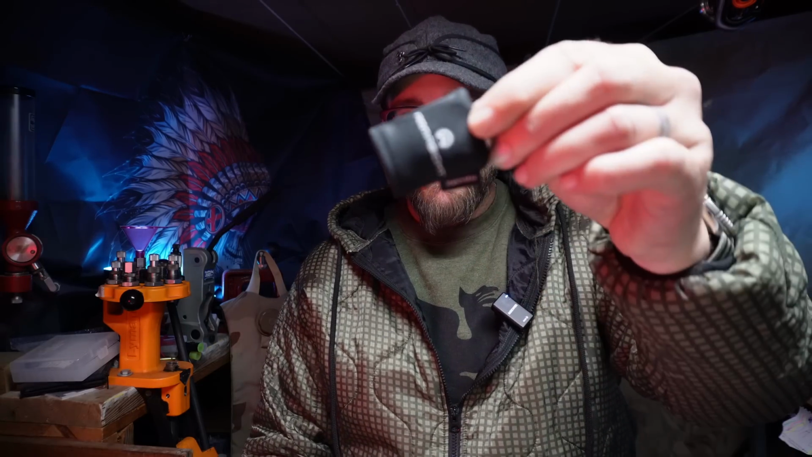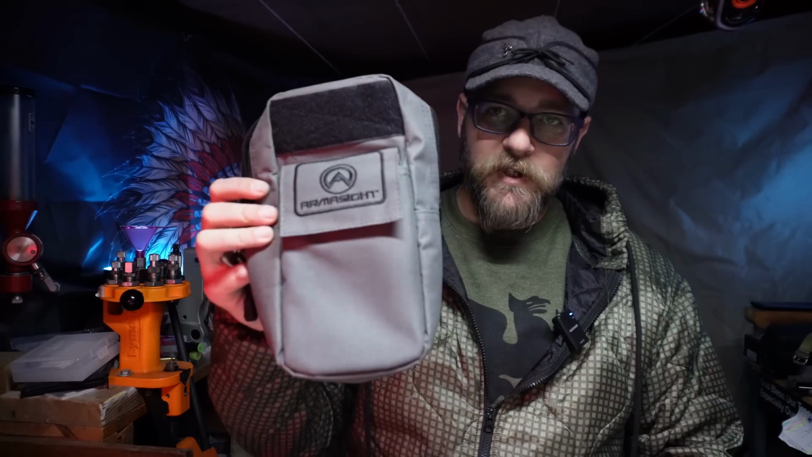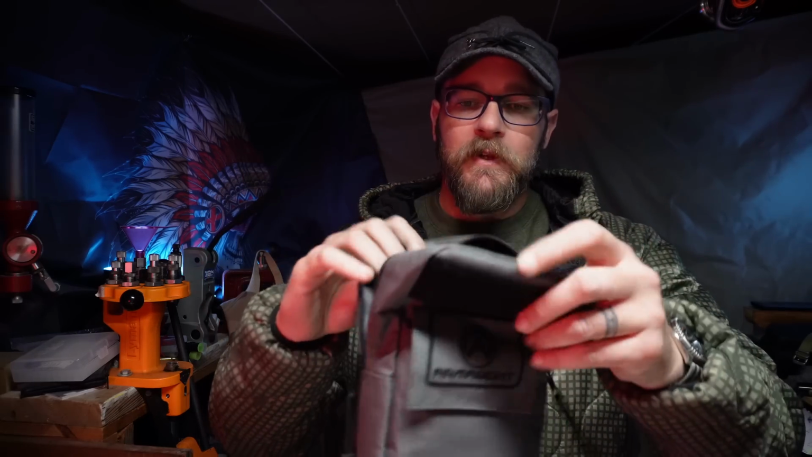But what all comes with it? When you get the 640 Sidekick, you get that battery extender I just showed you, a couple of CR123 batteries, the Armasight lens cloth, which is my favorite thing for cleaning glasses and optics anyway. And then you get something that, if you are familiar with night vision, looks eerily similar. It's very close to a PVS-14 case, just in the Armasight gray color, with a pouch on the front, ID loop field on the back, padded, MOLLE compatible. Super simple, nothing spectacular. But here's the thing.